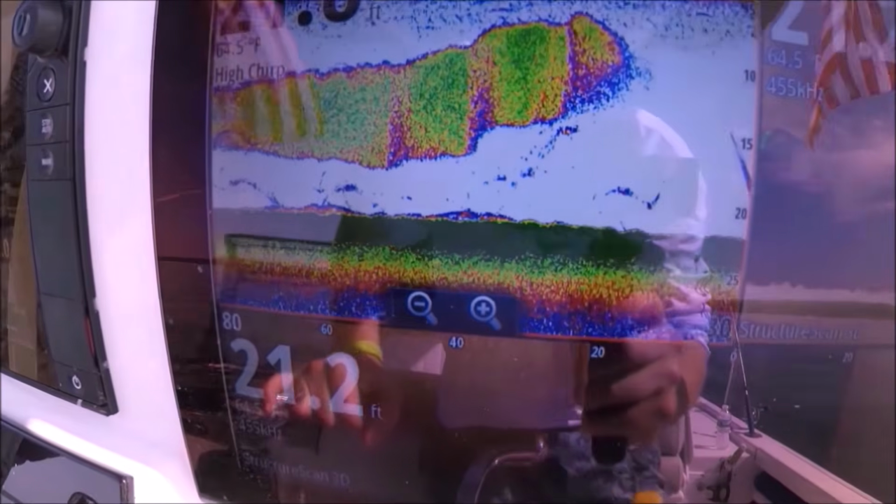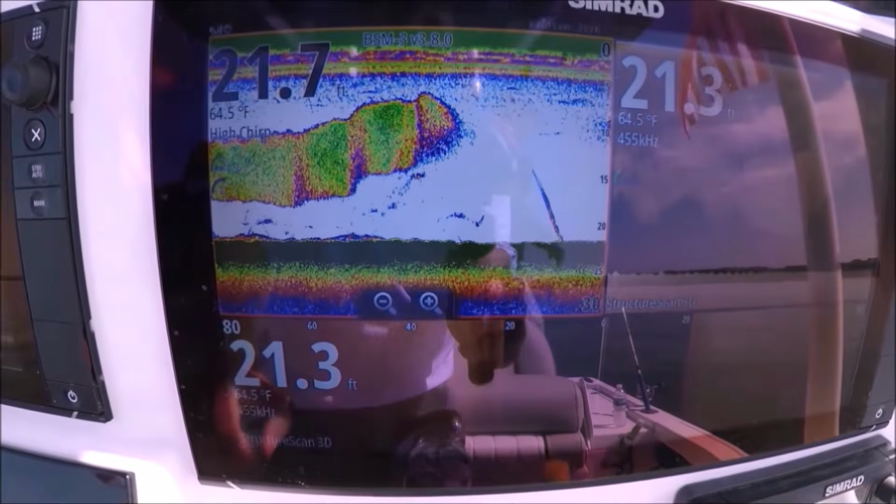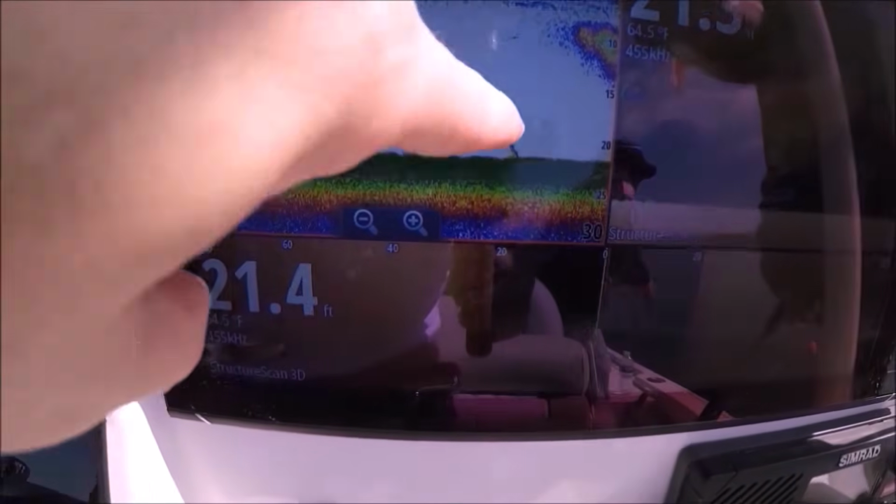All right, oh, he just lost that fluke, and here he is going right down to the bottom. That Simrad is a maniac. Look at this display, Dre. Check this out. That's that fluke going back down to the bottom.